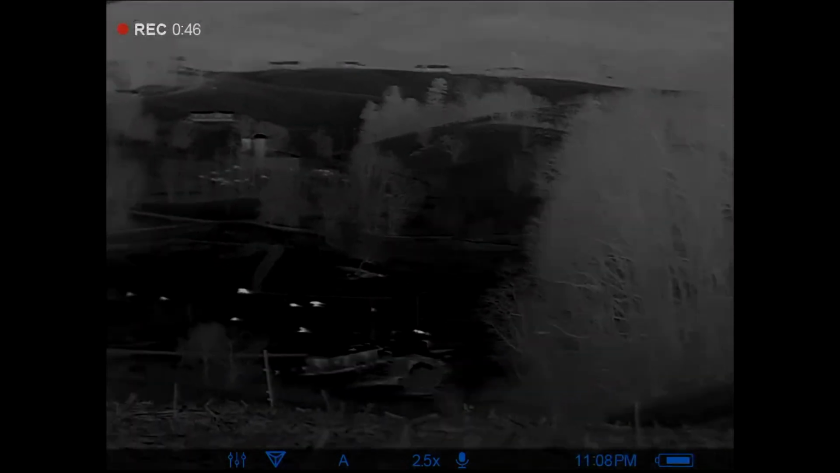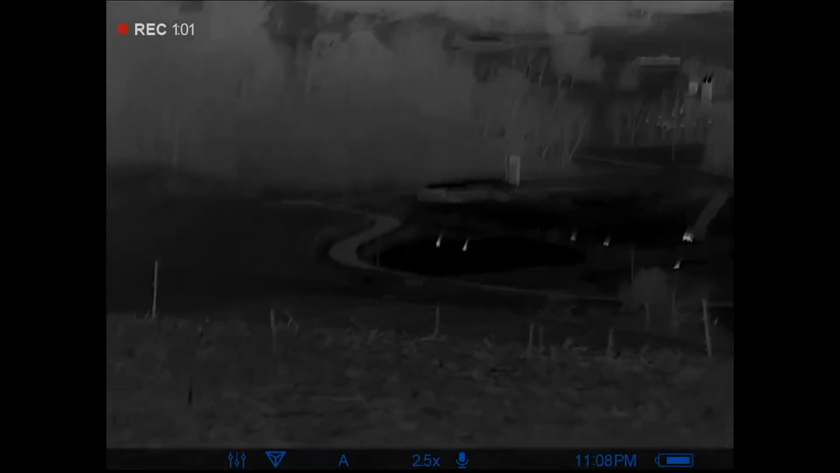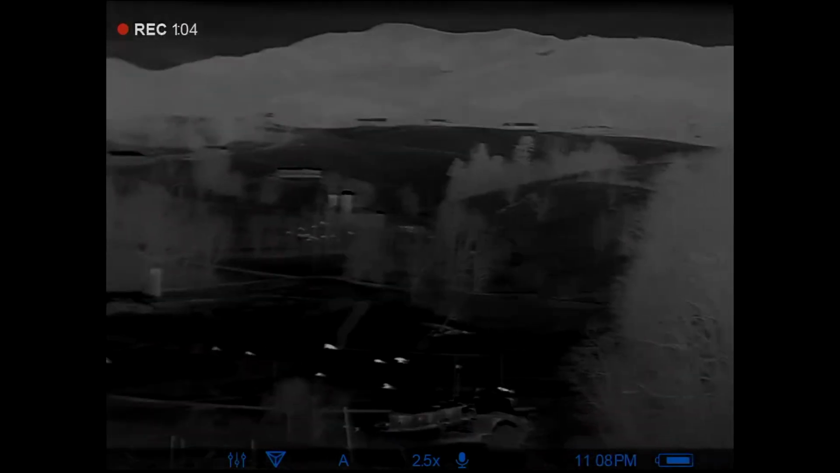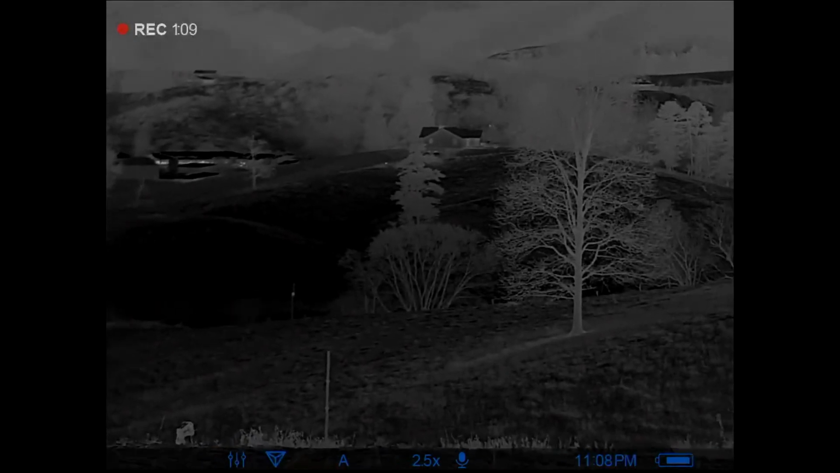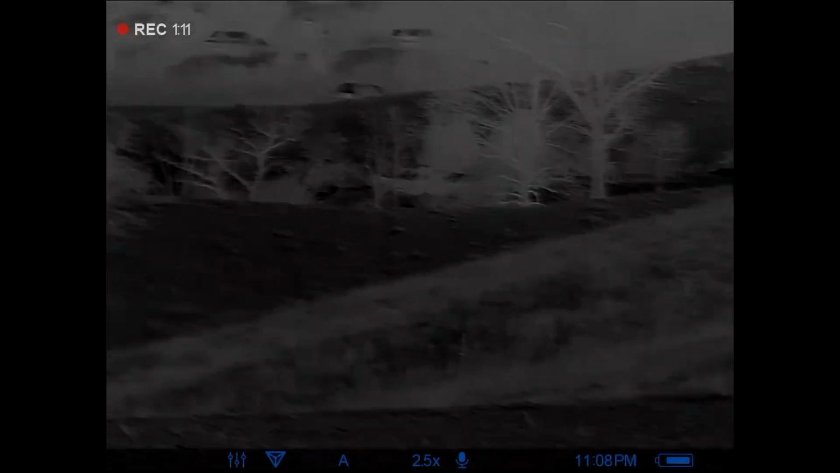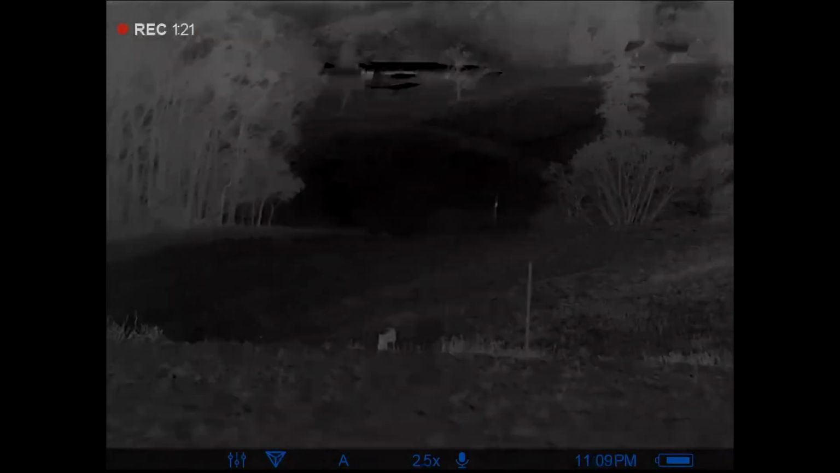But I don't know. Didn't see any, didn't hear any more howl at us. But on that first stand, we did end up seeing one. Dad had walked out to pick up the call. He was getting ready to leave. And I scanned one more time and seen one, whistled at him, got him back up there. And it caught our wind pretty quick and quit coming. But it came from a weird area. But anyway, we moved over to this stand, see what we can squall in.